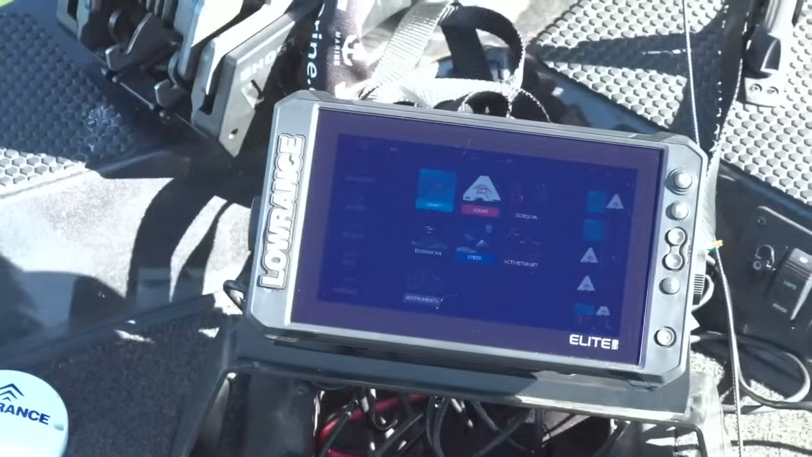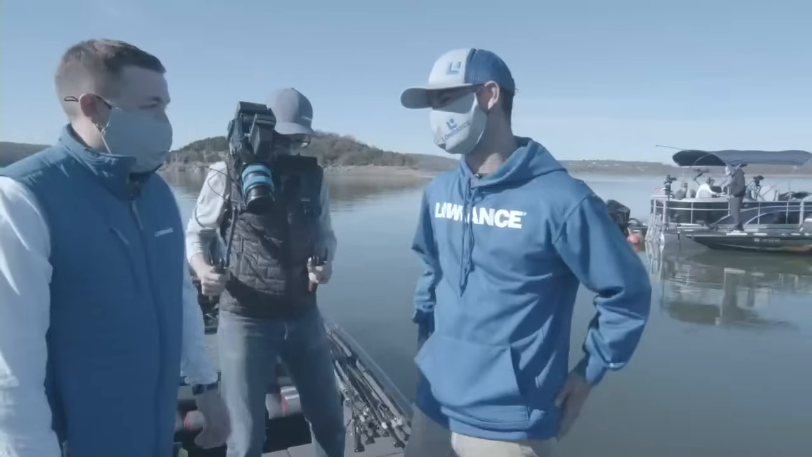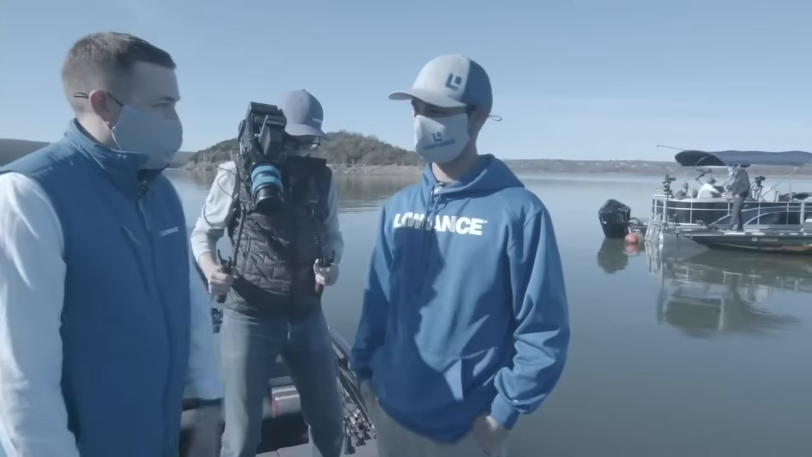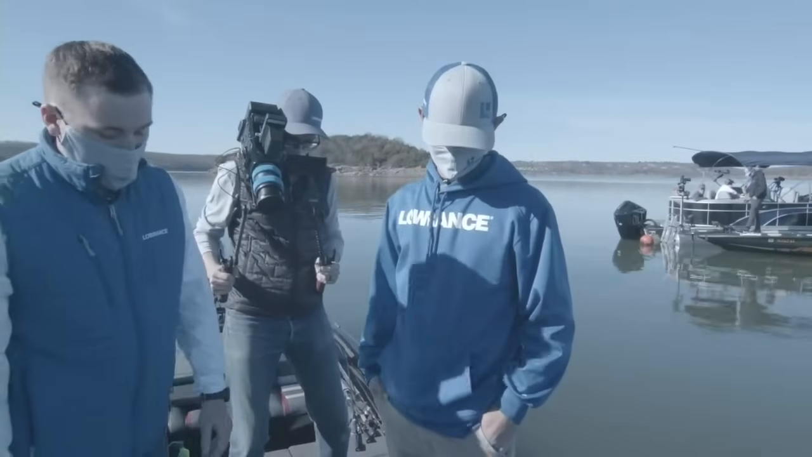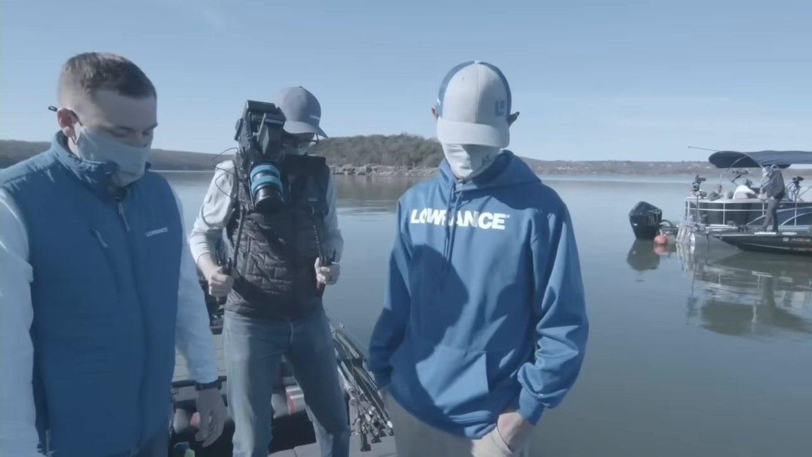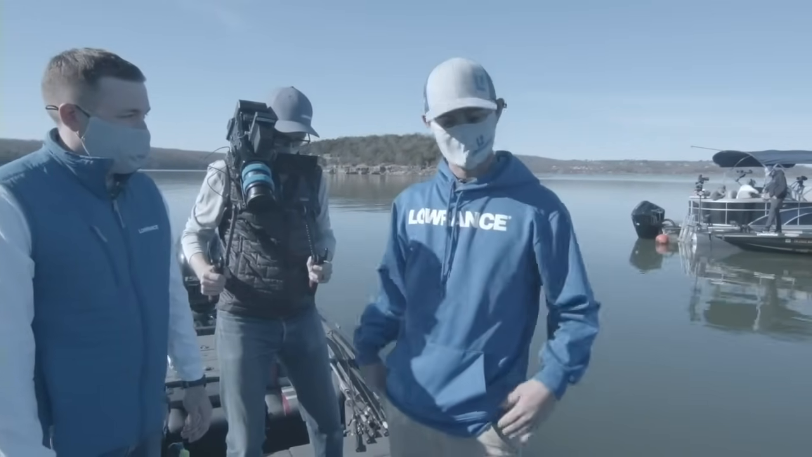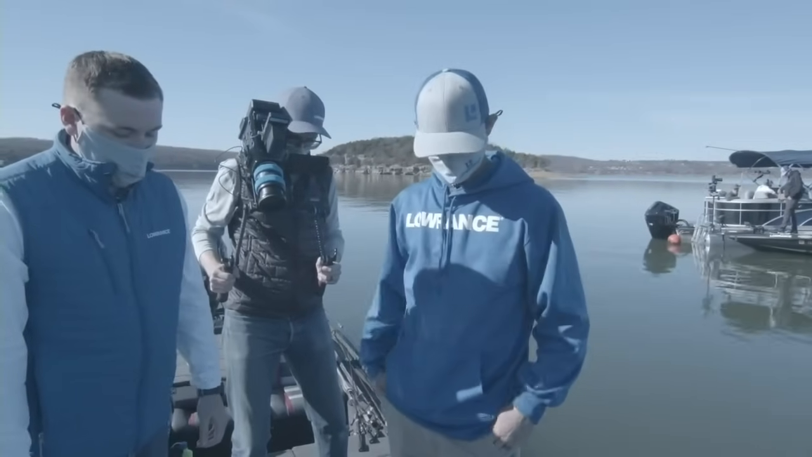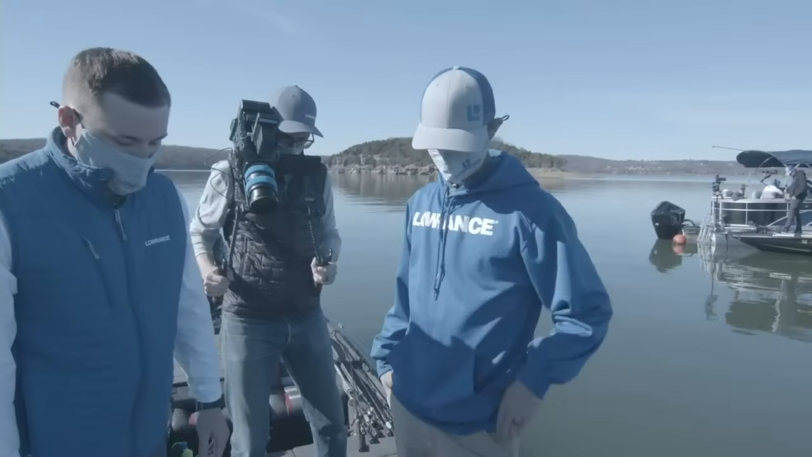I think that's definitely going to be a bonus for this unit. Yeah, it's pretty cool having a display in a little smaller package like this, so that we could run Active Target on, right? Yep, and we've got a 9-inch unit on this boat. Like Matthew said, we're going to walk you through and show you the features of this unit and what it's got to offer. But definitely a good fit right here.